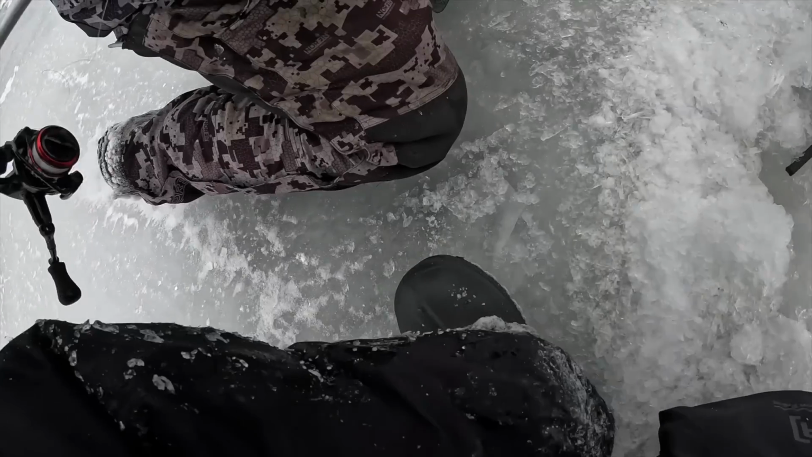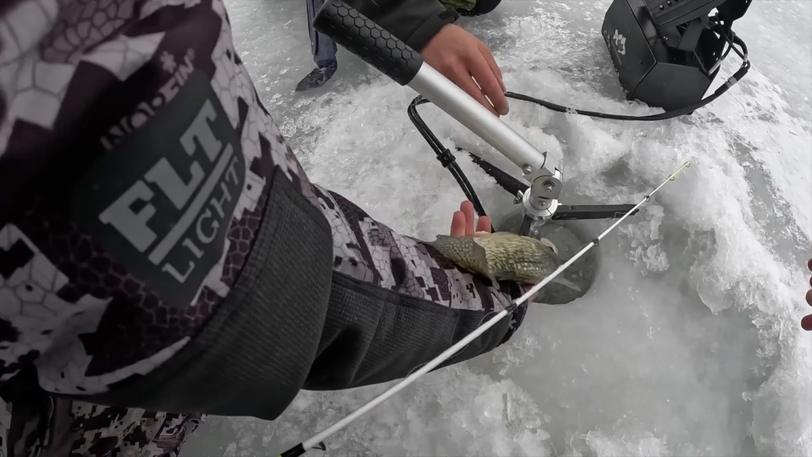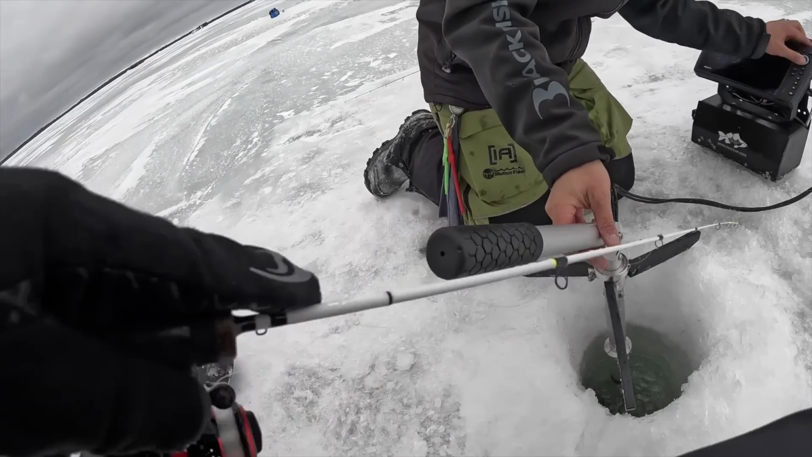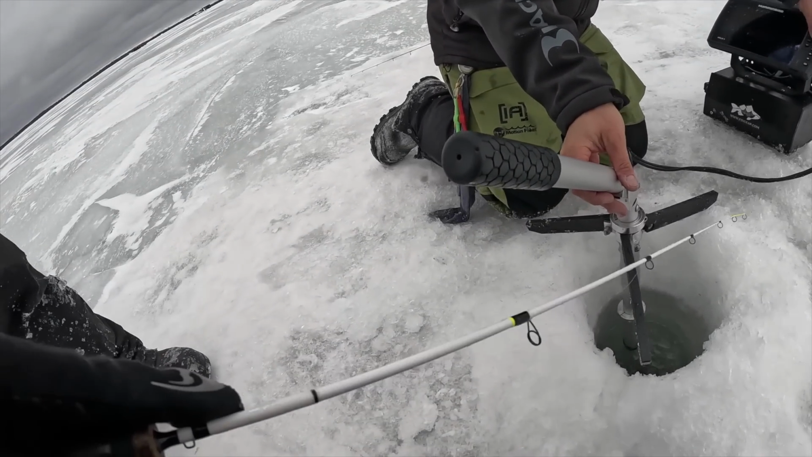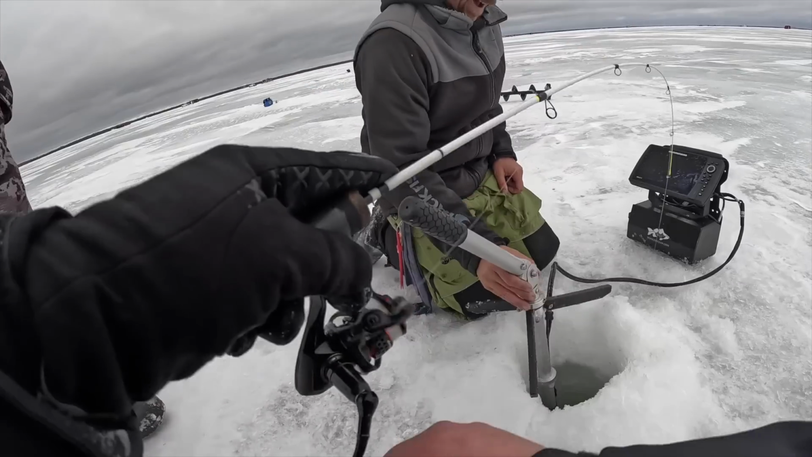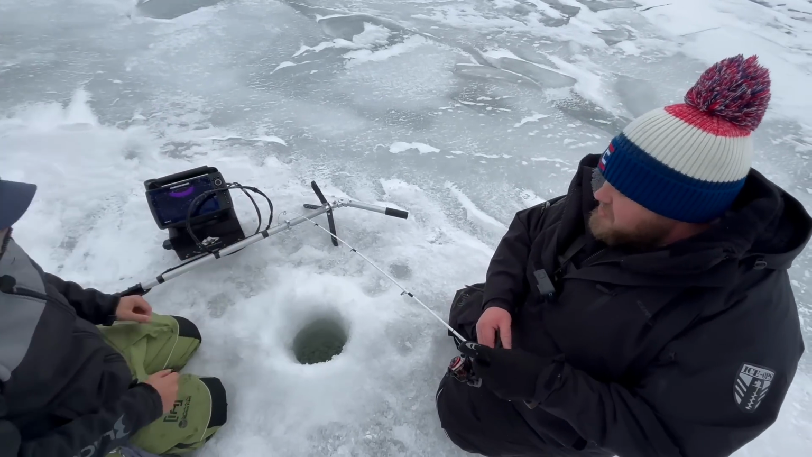I'm just trying to find it. Here comes two. Here comes two or three. You're gonna get a shot at these. So, ready? Here he comes right there. Two of them right there. Yep, bam. Oh man. Smashed it, dude. We smoked it.